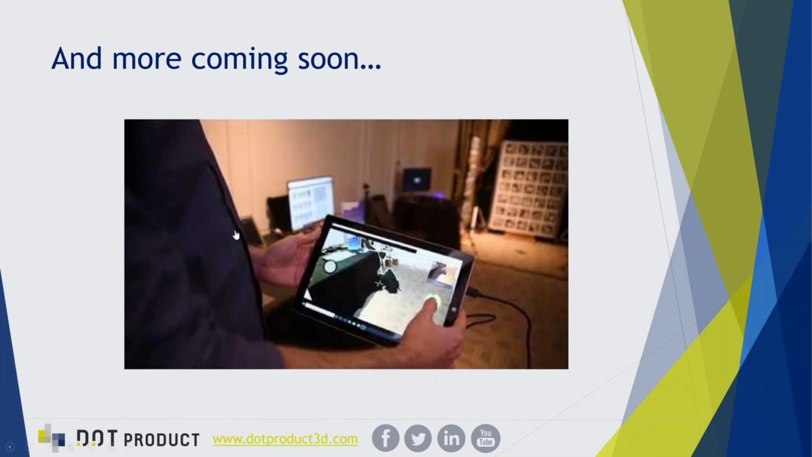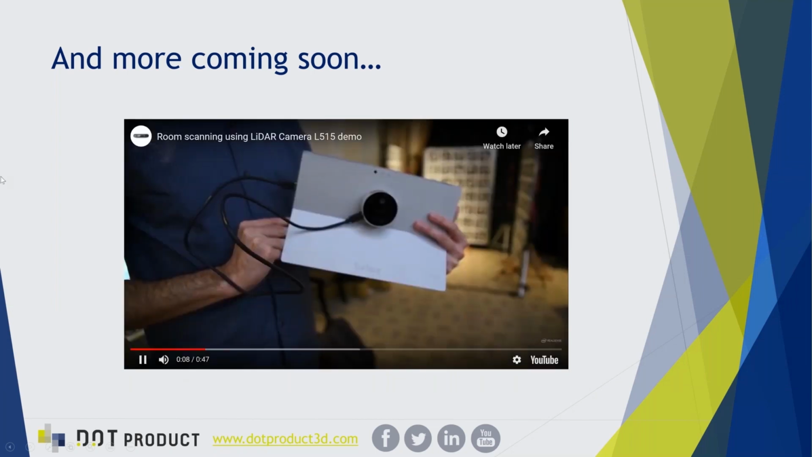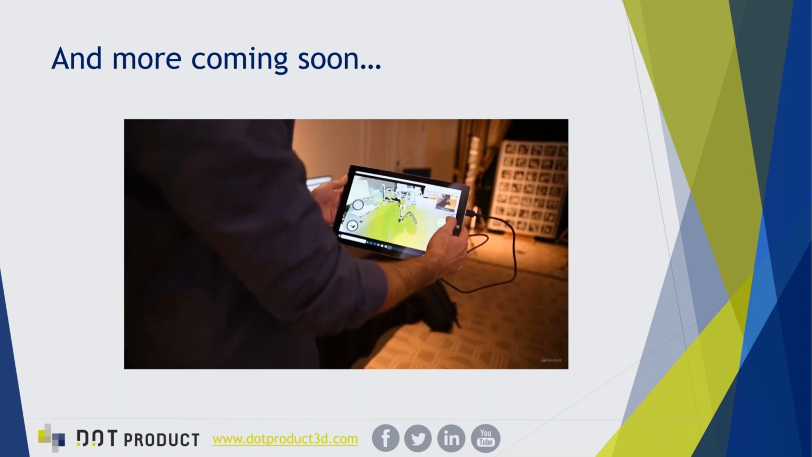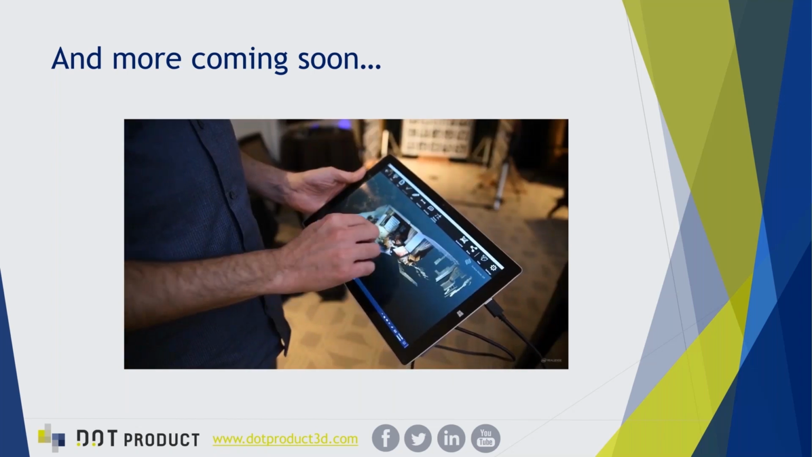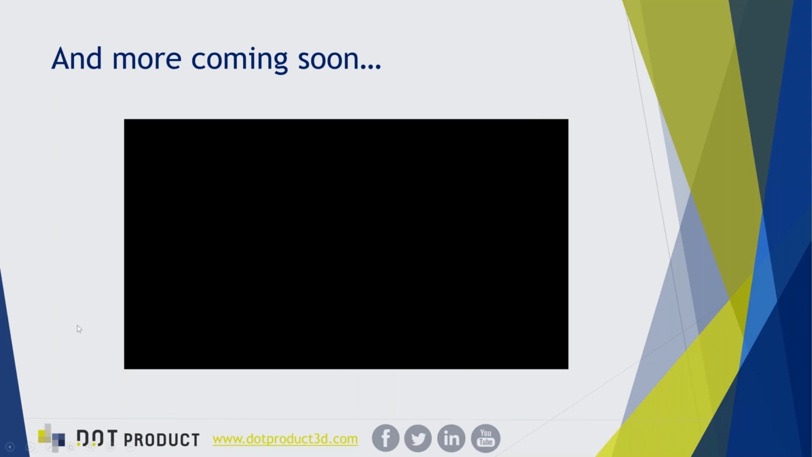On that note, we have a quick little video here from our partners at Intel, which is showing one of their up and coming new cameras being utilized with Dot3D Pro. So please stay tuned from us and from Intel as we expect to be adding more supported cameras in the near future. So this is the Intel RealSense 515 LiDAR sensor.